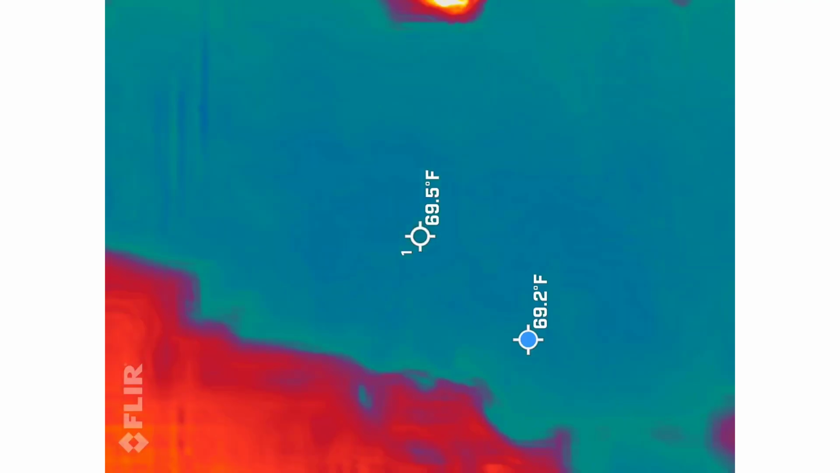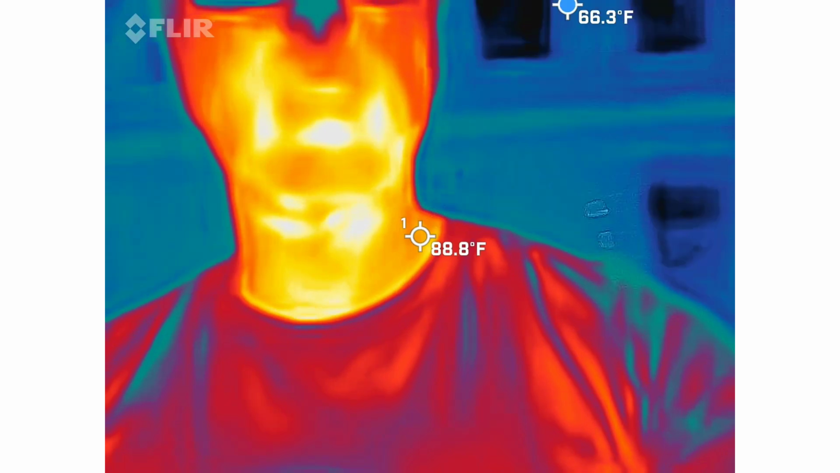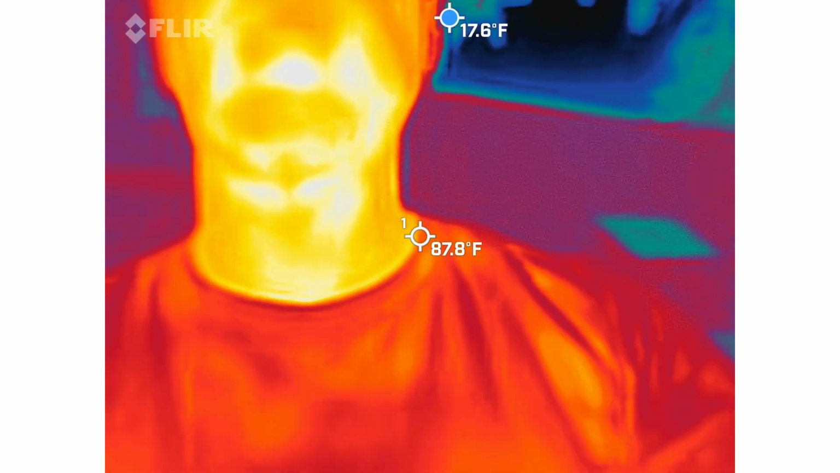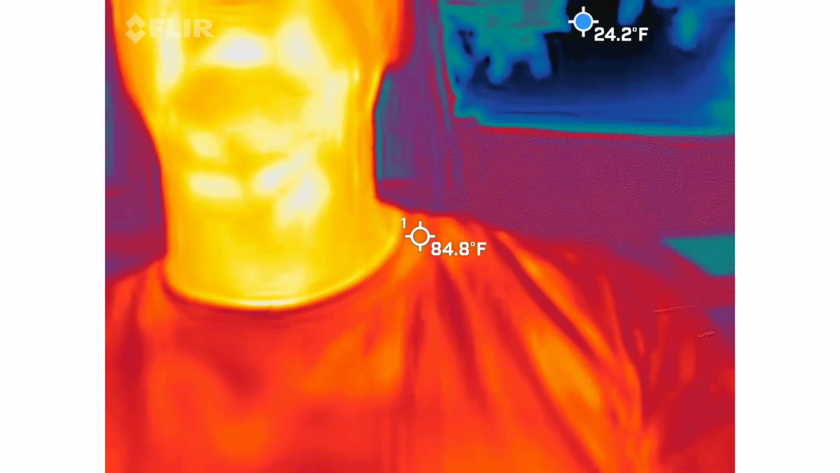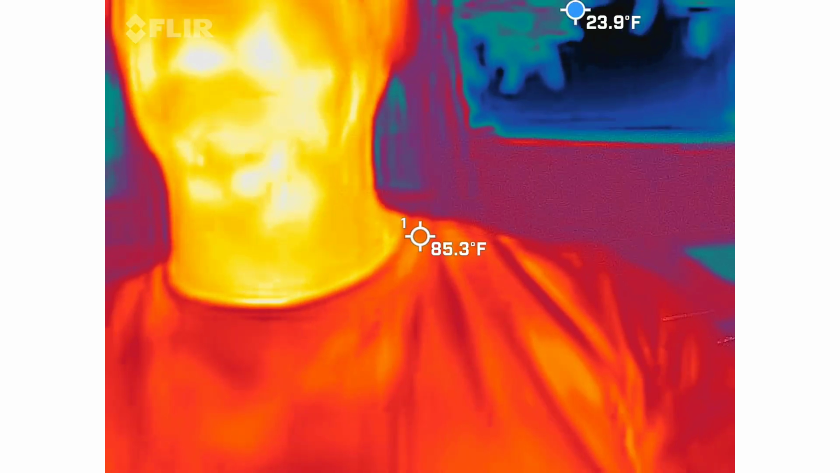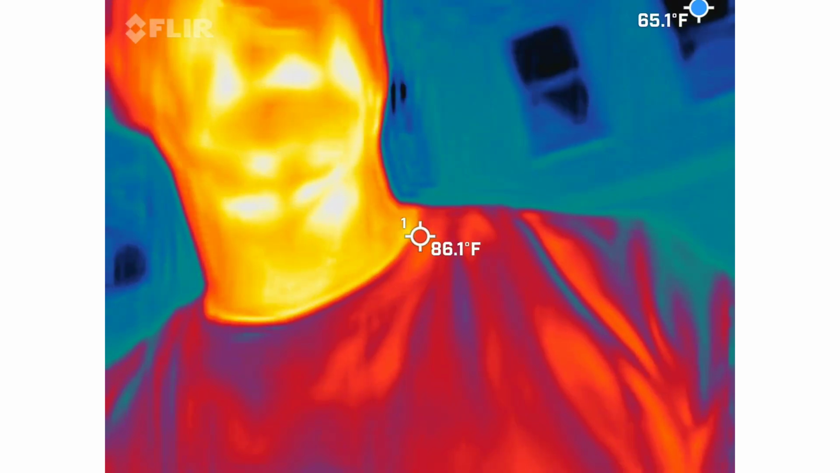Why would I want thermal imaging inside of a ghost hunt? This is interactive, guys. You can answer, I promise. Temperature fluctuations. How so? Because normally when you're working with a spirit, the temperature can be a lot lower than our body temperature. Exactly. We're looking for cold spots, to put it simply. So again, that old adage, it is true.